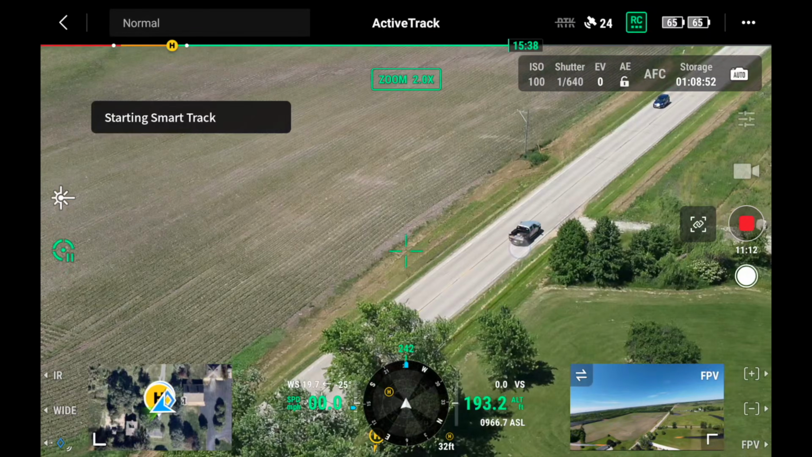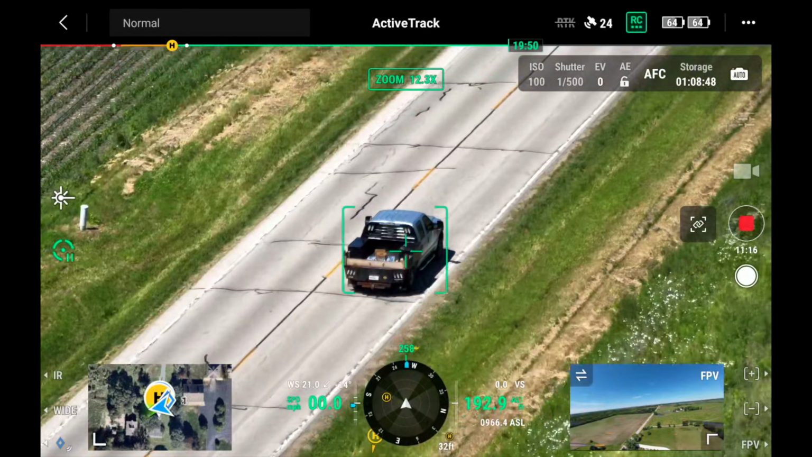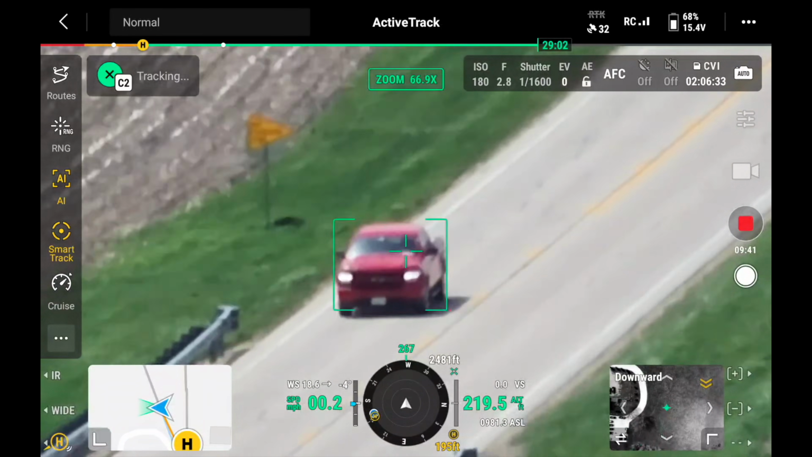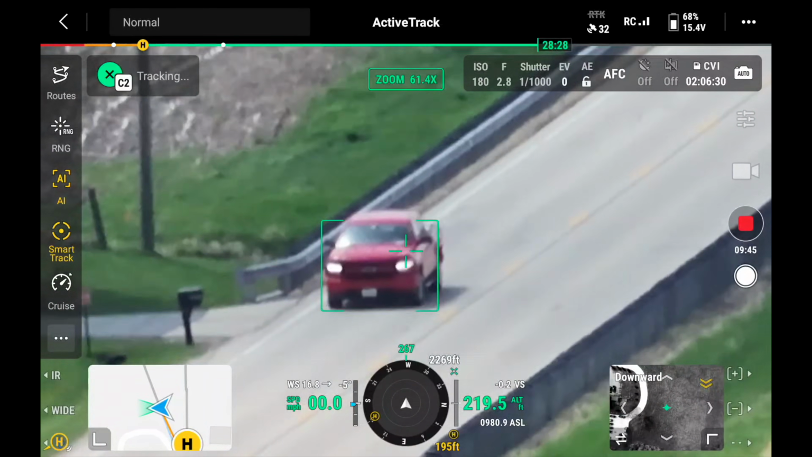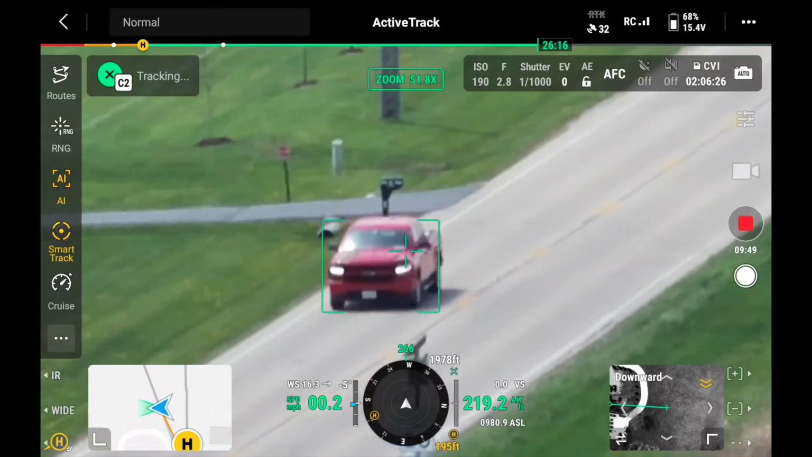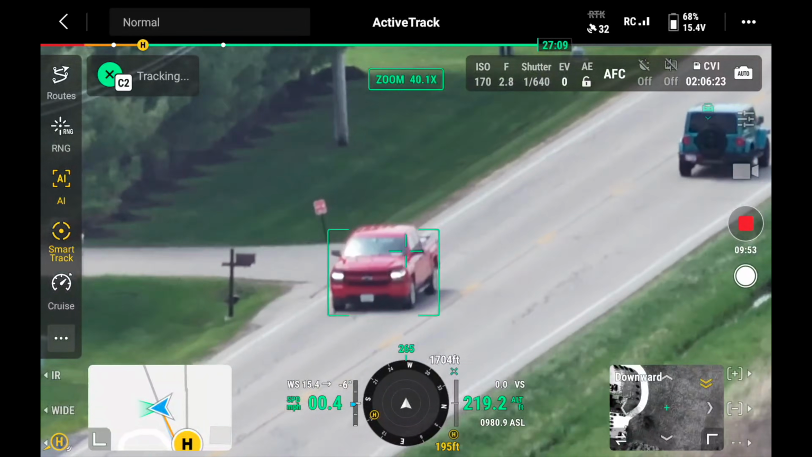All right, let's talk about some of the smart features. One of the big ones, everybody loves it, is Smart Track. Both of these drones have Smart Track on them. Essentially, you can click on a car, you can click on a person, and it is going to follow that object for miles and miles. Now, the drone isn't actually flying, it's not following the person, not like you can do on consumer drones. This is not like a follow me mode. The drone actually uses that powerful zoom camera on both of them to follow that object.